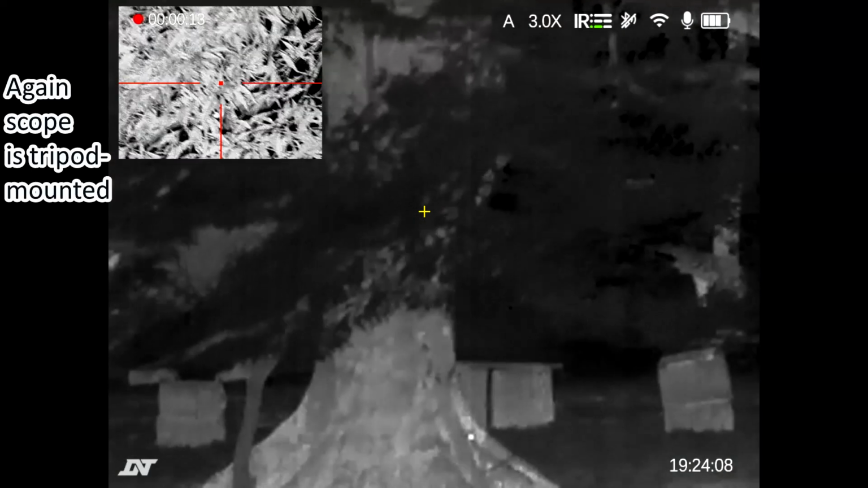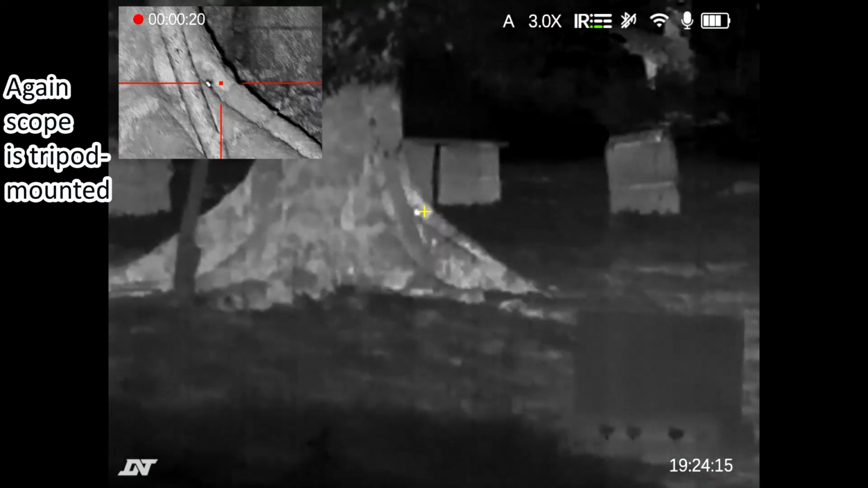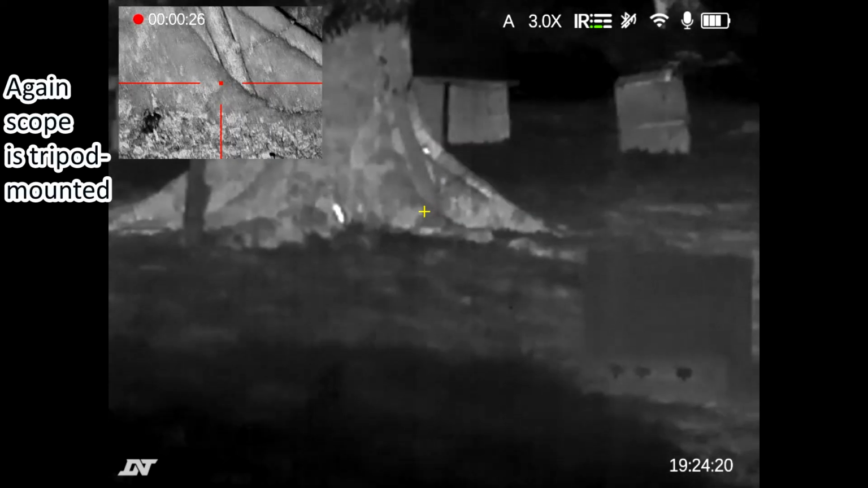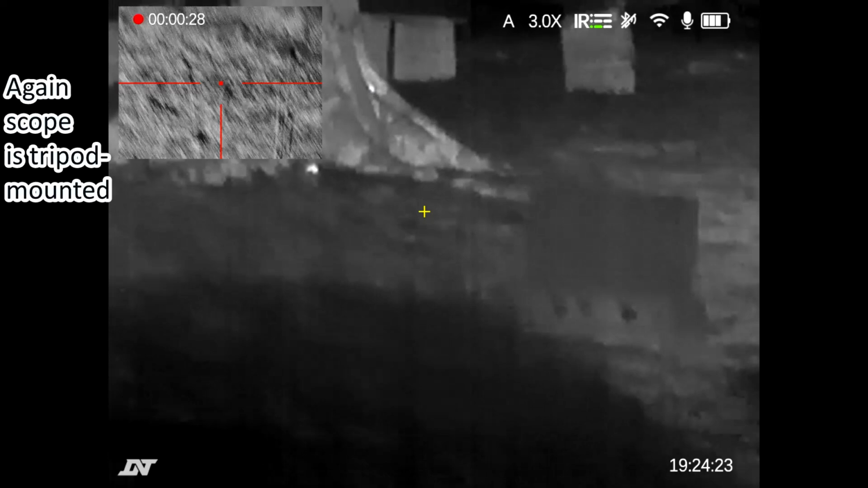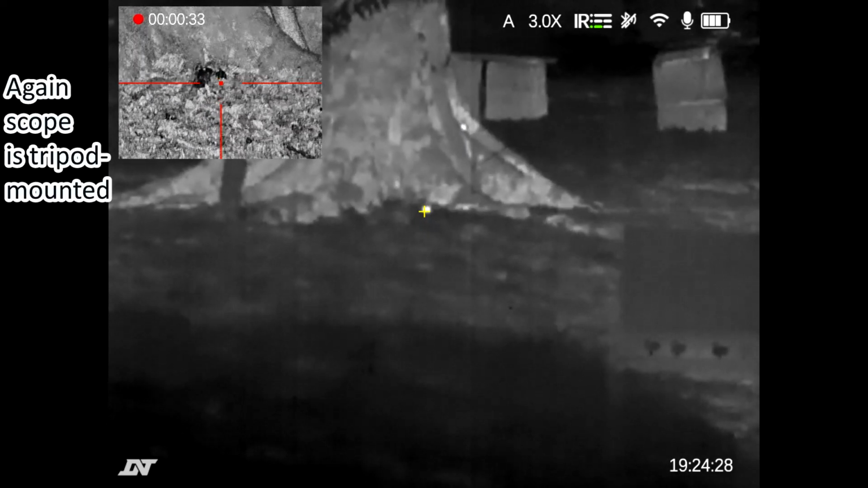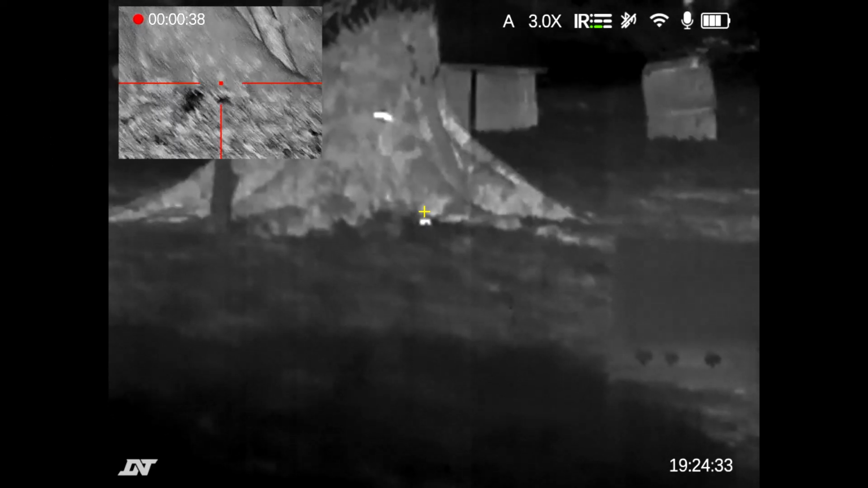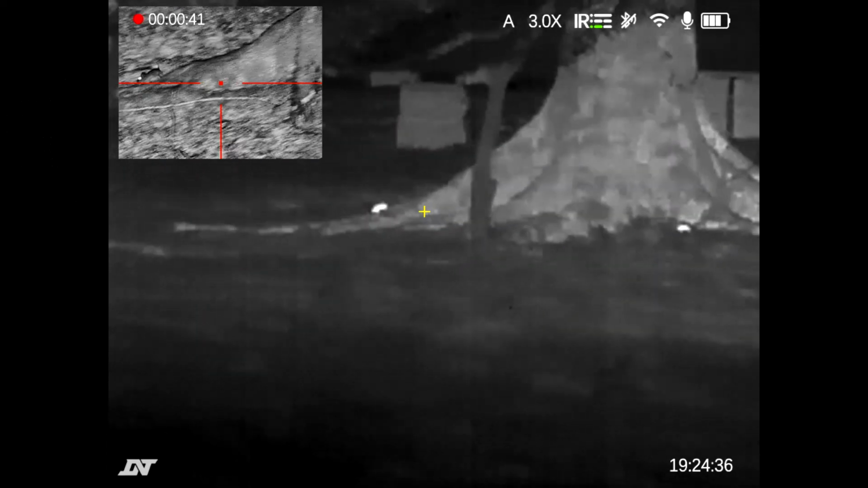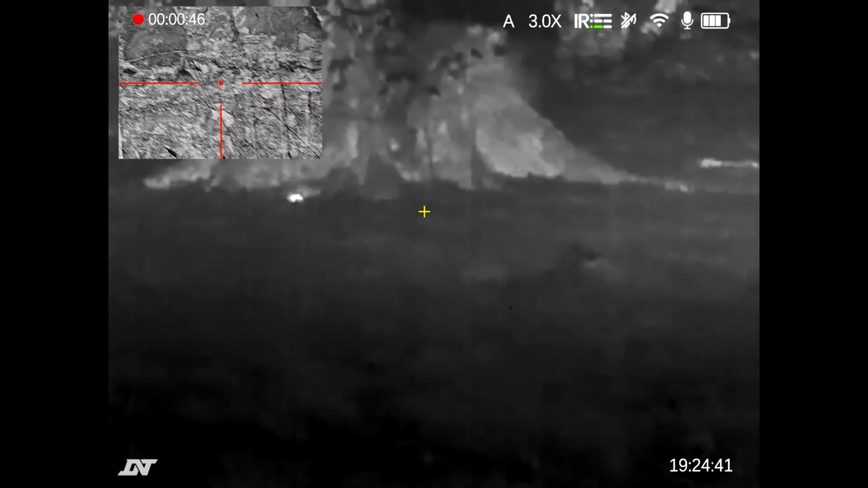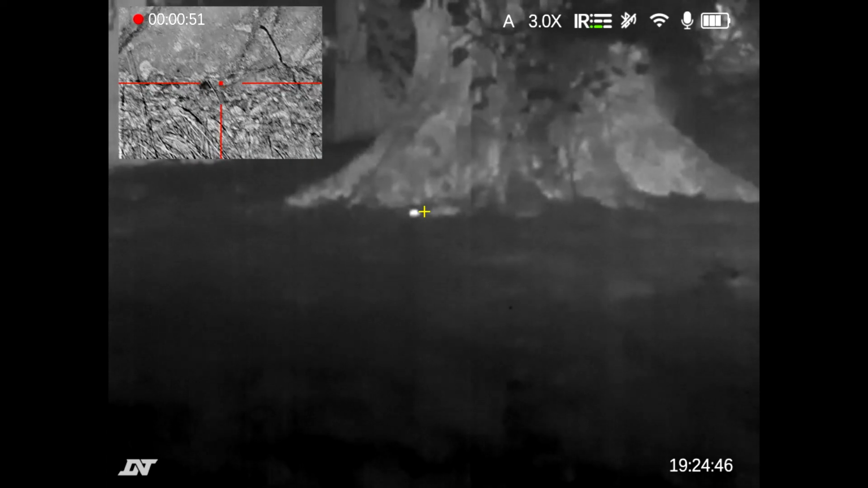Okay. I've got a squirrel feeder on that tree, and that is the mouse. See the eye shine? Oh, there we have. Yeah. That's a second mouse. Cute. Now, I was hoping for rabbits. Never thought I'd see that.